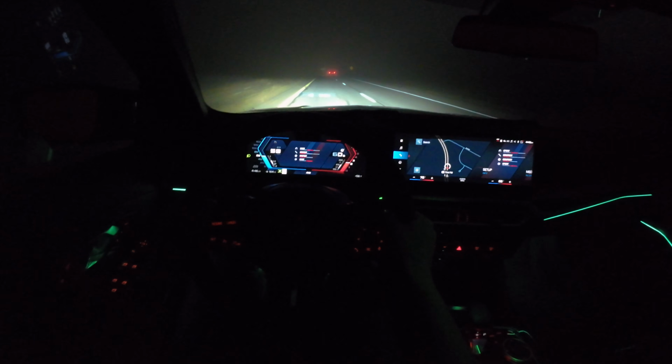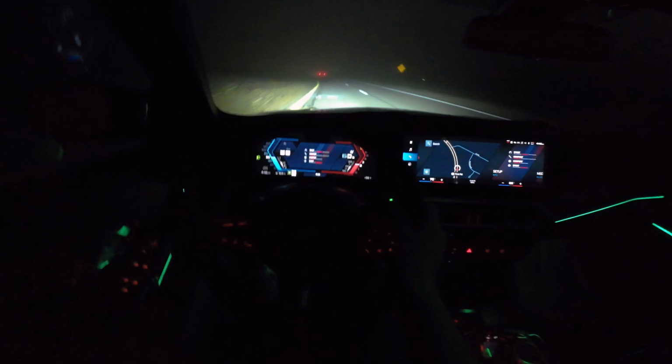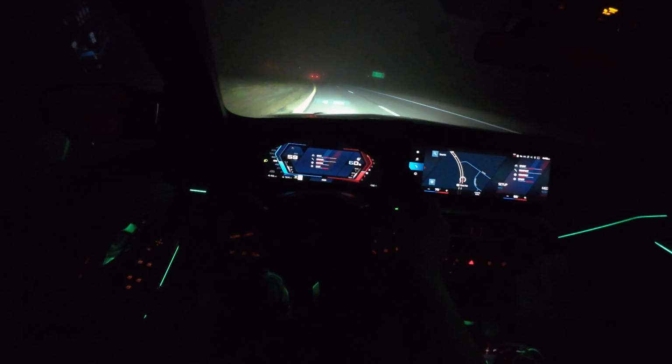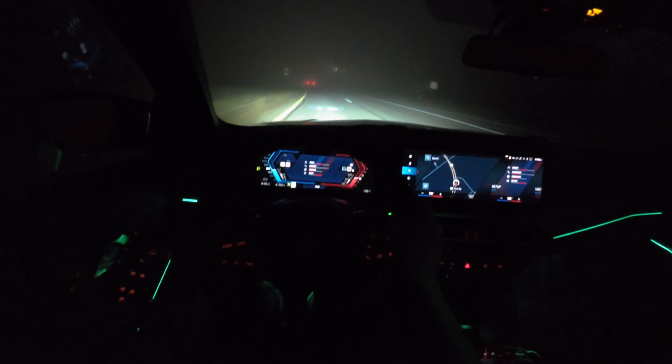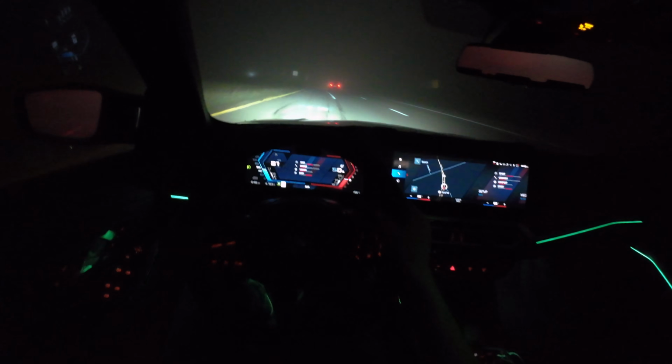For the extra money, you're paying for cool factor. You're paying for options, you're paying for a special car. Something that drives a little bit better than the other M3, something that's a little bit more rare and less attainable.